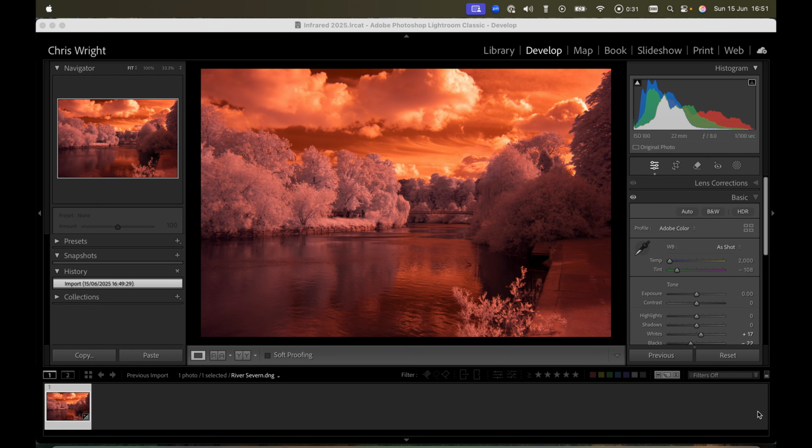So what we want is for the file that we see in Lightroom or PhotoLab to look the same, more or less, as what you see on the back of your camera screen. So in order to do that, we've got to jump through a couple of hoops. The first of these should be fairly obvious here.